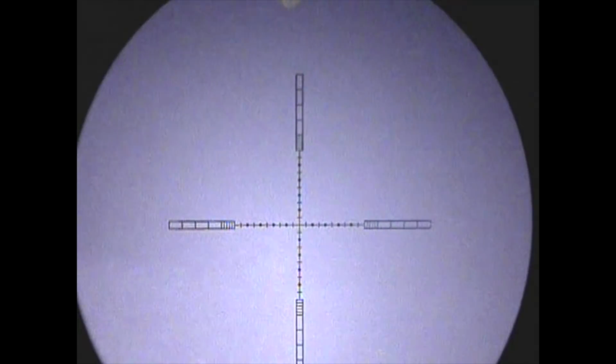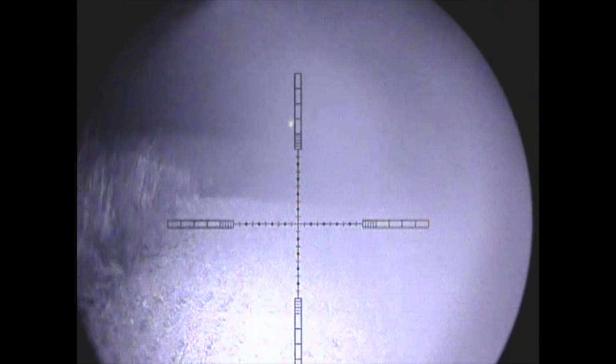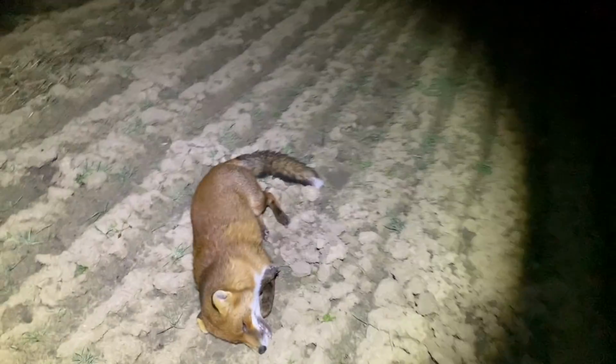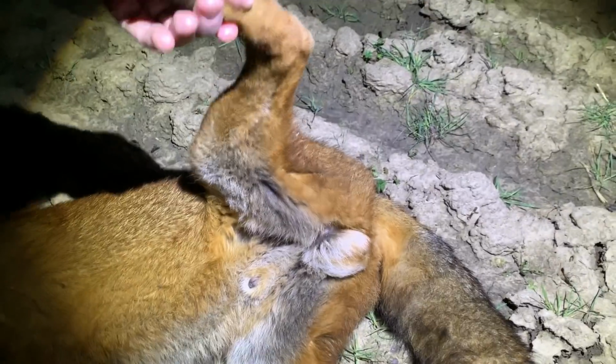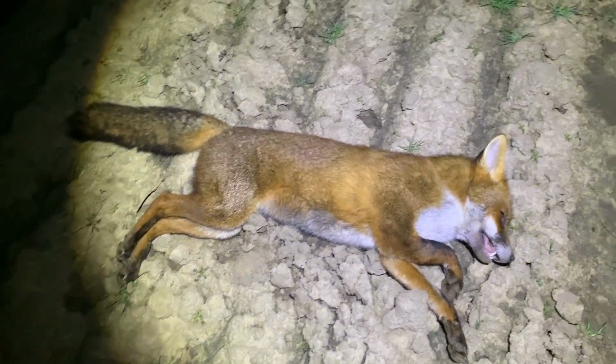A couple of evenings before, me and the keeper stumbled across this big lad. That's a lump. Big old dog. He is a beauty. Look at that.